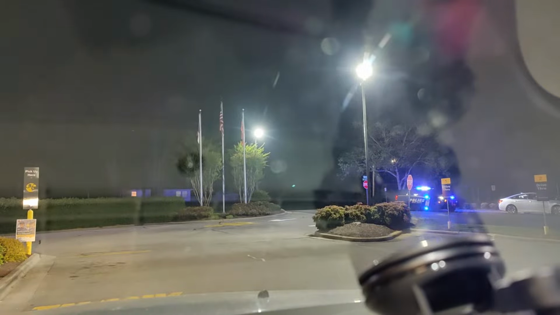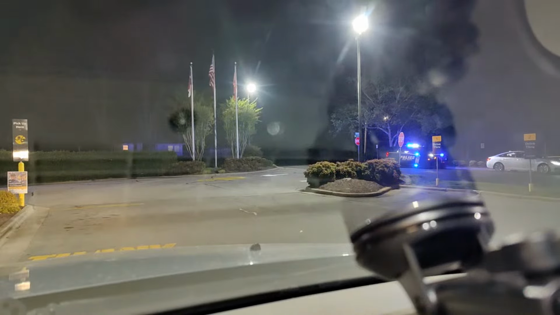This guy's got somebody pulled over there. Wonder how that's gonna go. All right. Both bags from this one. Okay, cool. I'll just keep them in the seat and then I move the other one over.